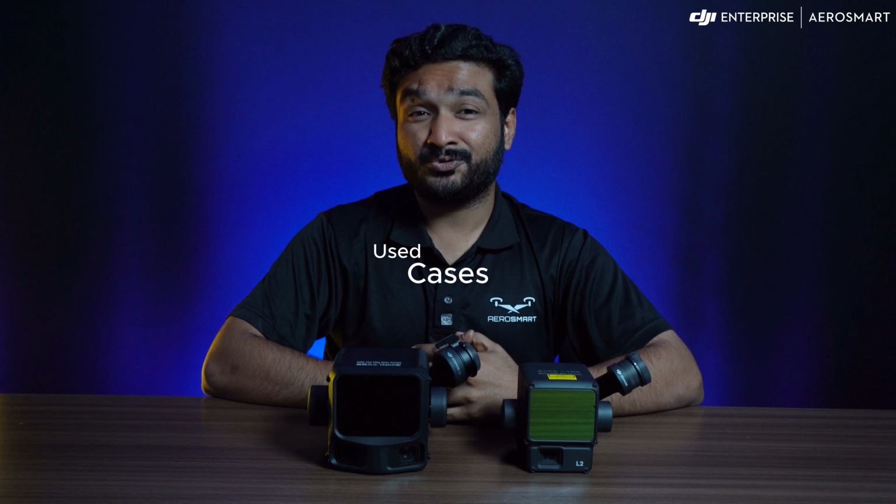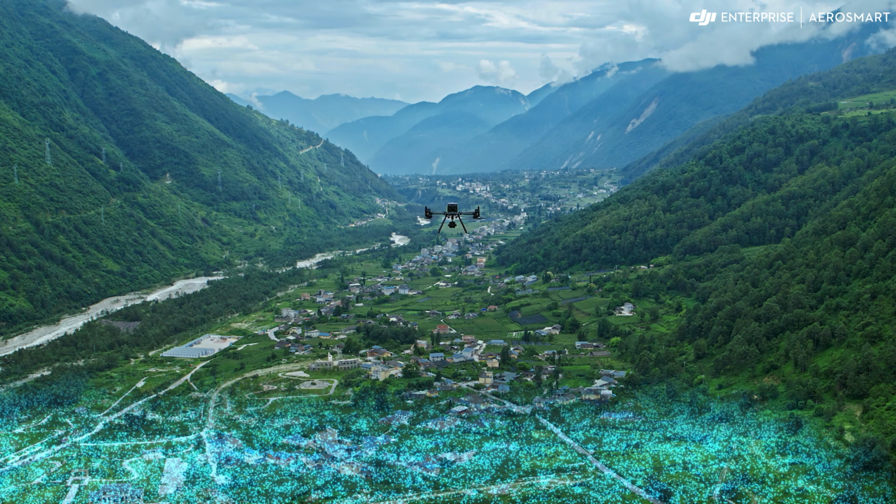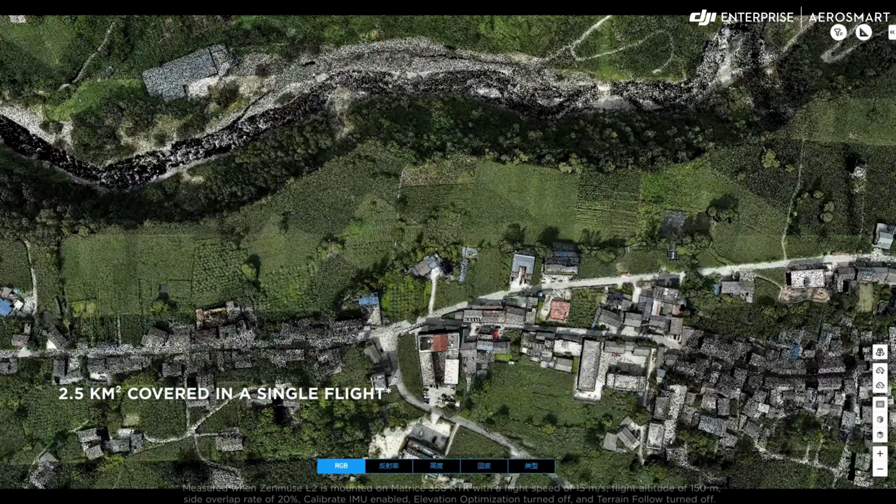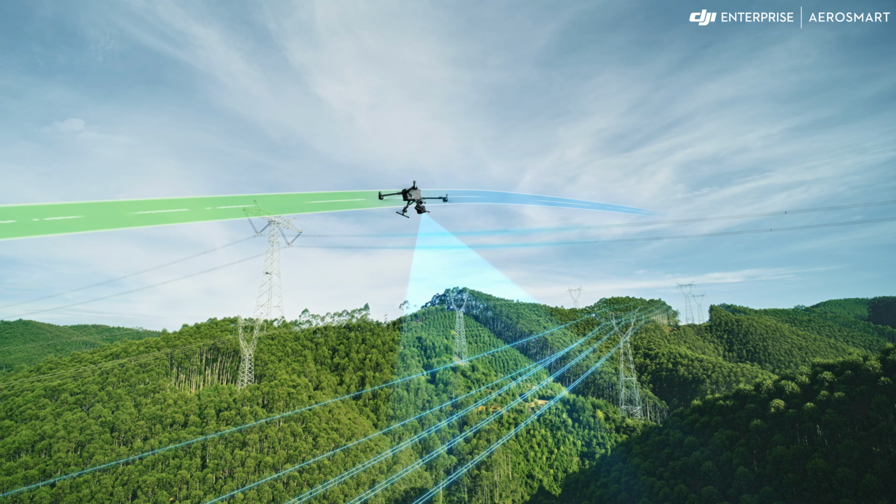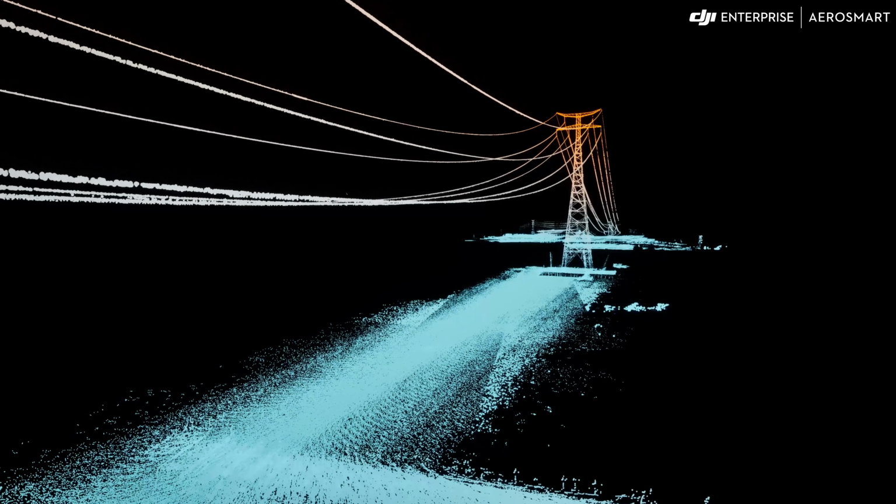Now when it comes to use cases, they differ between the two sensors. The L2 is still ideal for small to medium survey projects, construction, mapping and forestry with moderate canopy, while the L3 excels in large area topographical surveys, long corridor mapping, tower inspection and detailed 3D modeling.